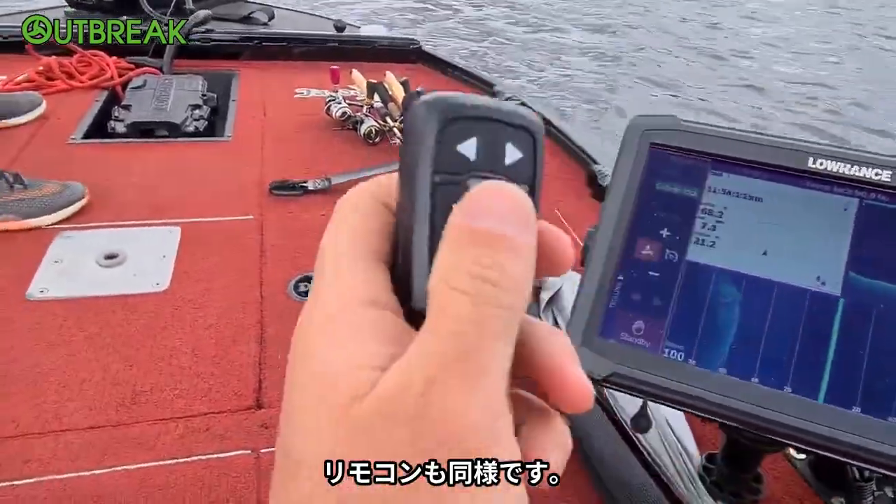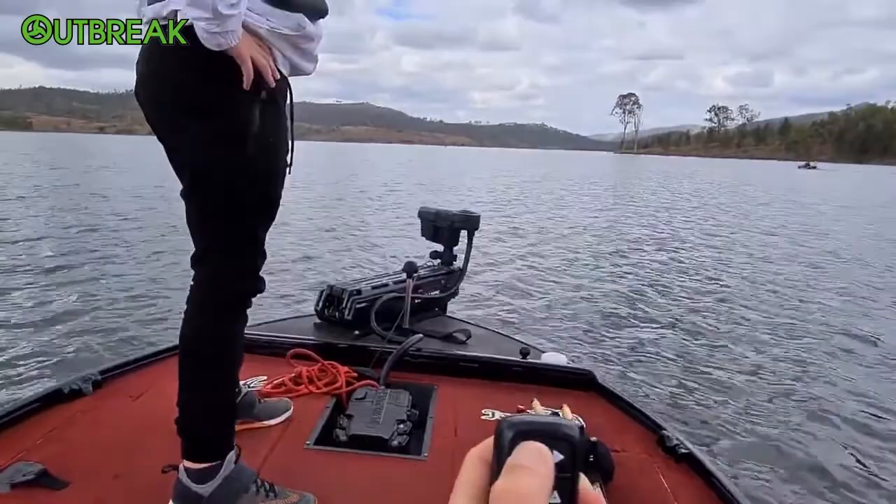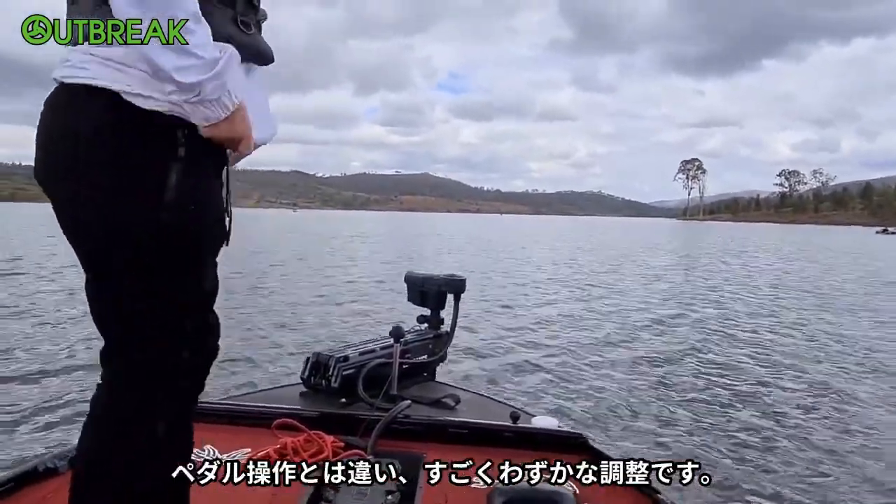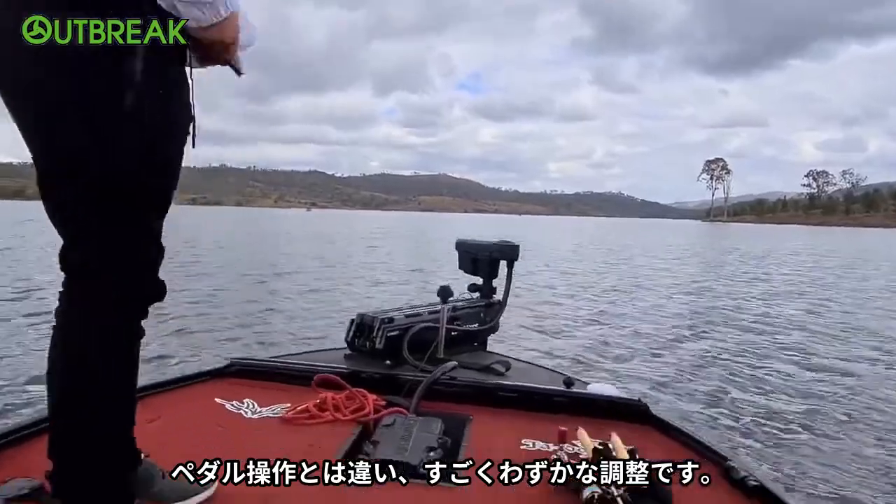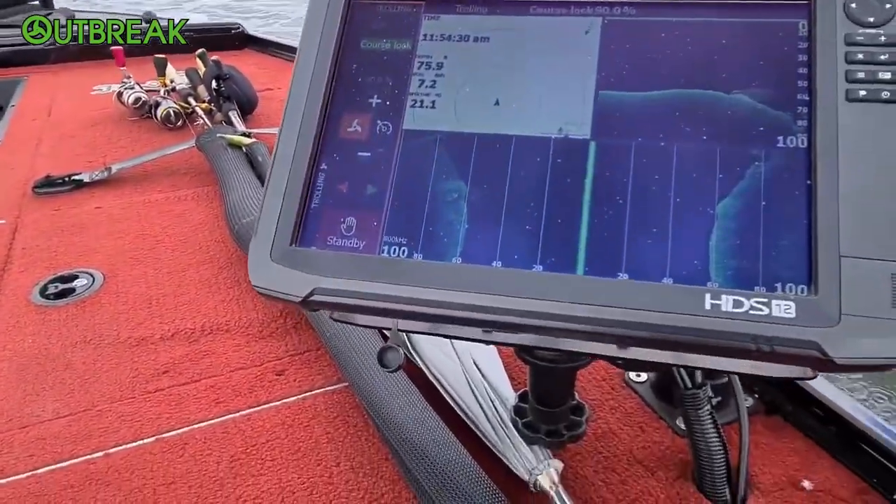Same with the remote. So if I do it with the remote as well, there you go, you can just see it's turning just a little bit. So it's very small adjustments when you're steering, not like when you're on the foot pedal and it turns very quickly.